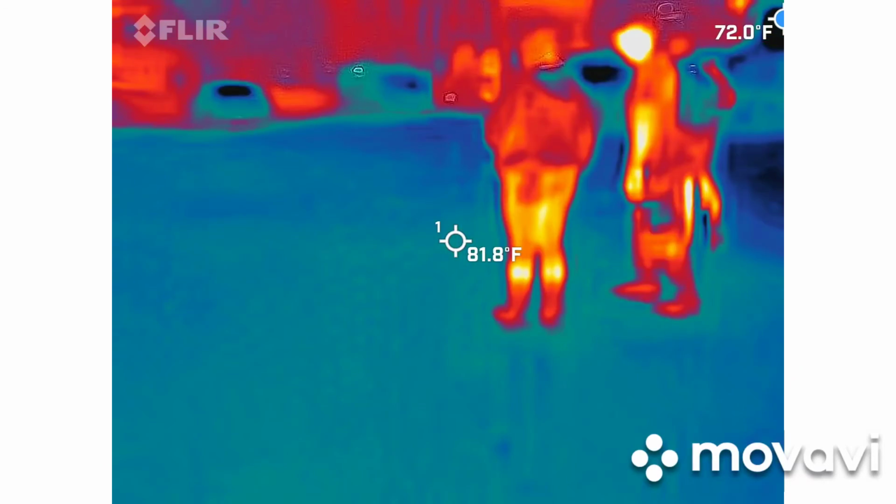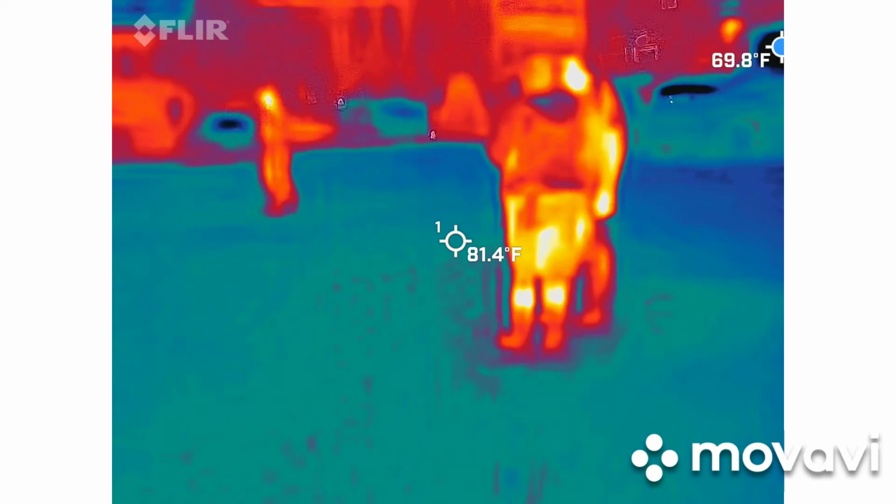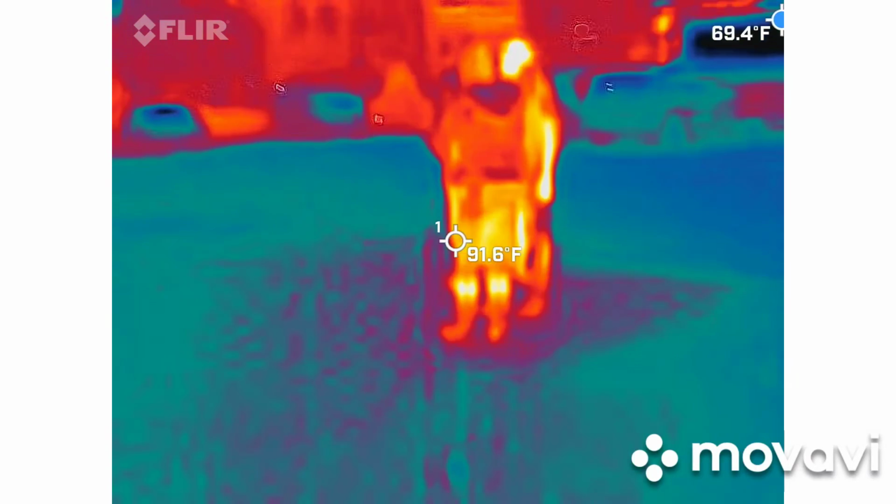Do you see anything yet? No. Just the glass on the cars and stuff.